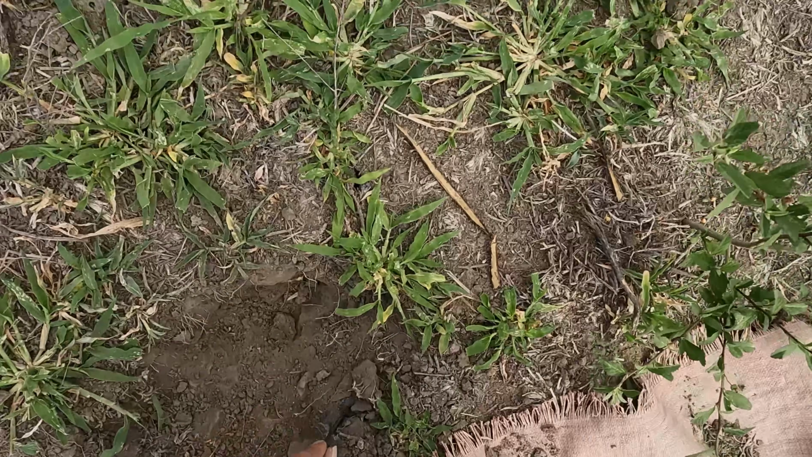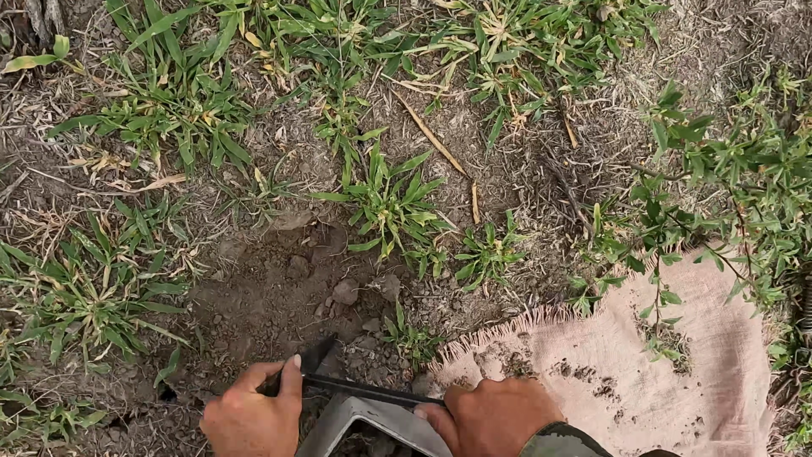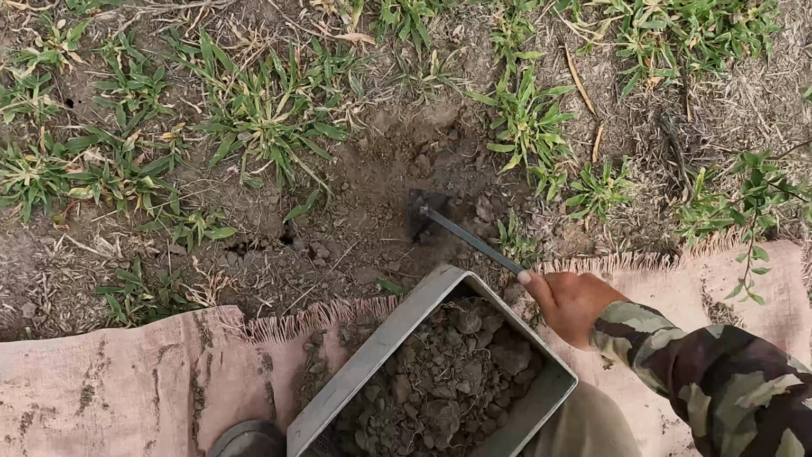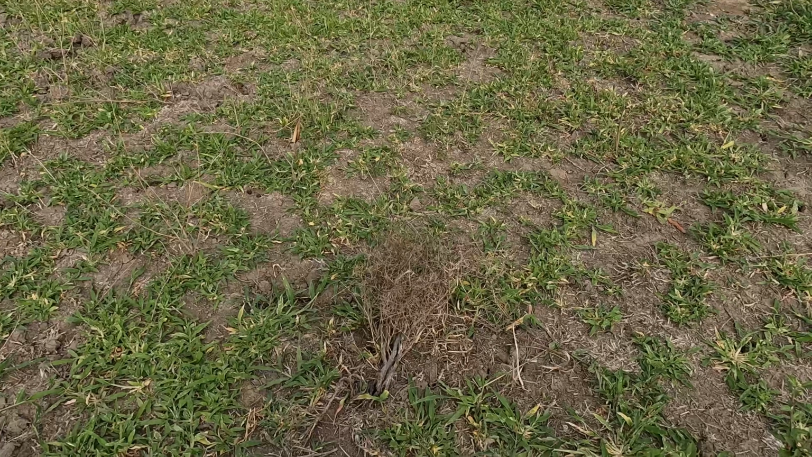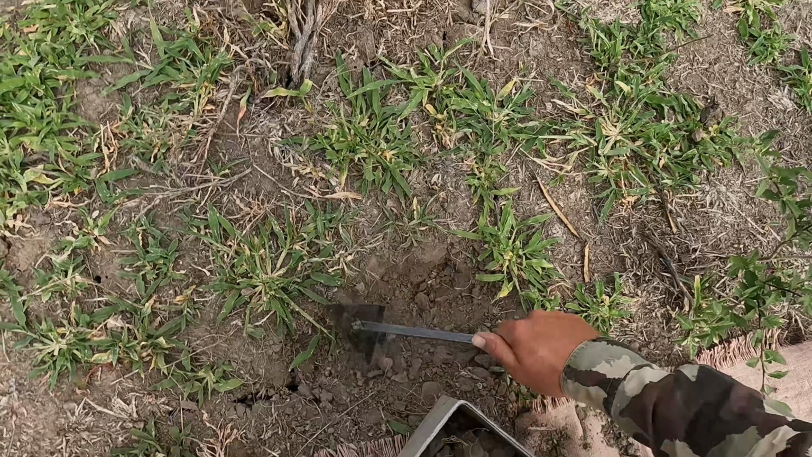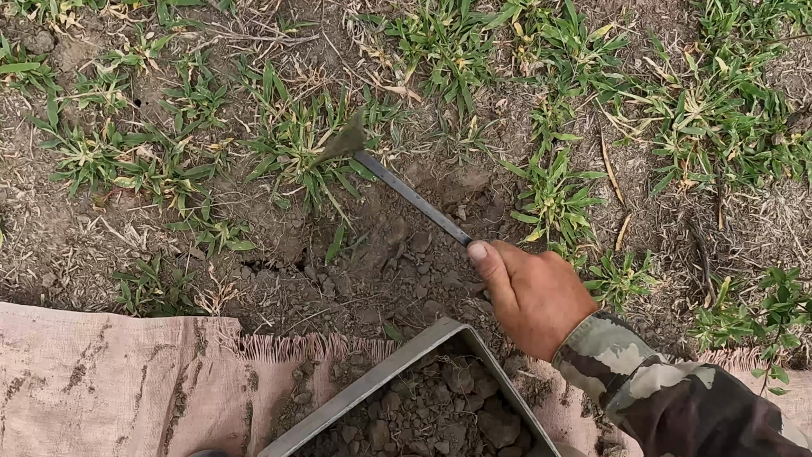Oh, this is the hardest digging I've ever had setting a trap. Could put a drag in, but I don't want to go changing the scenery too much because they're pretty observant. Keep persisting, see if I can get a peg in. If I can't get a peg in, I might just have to put a drag here.